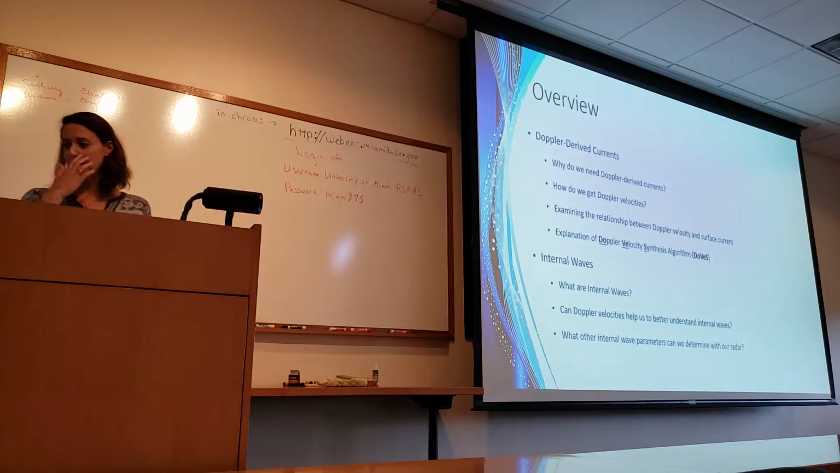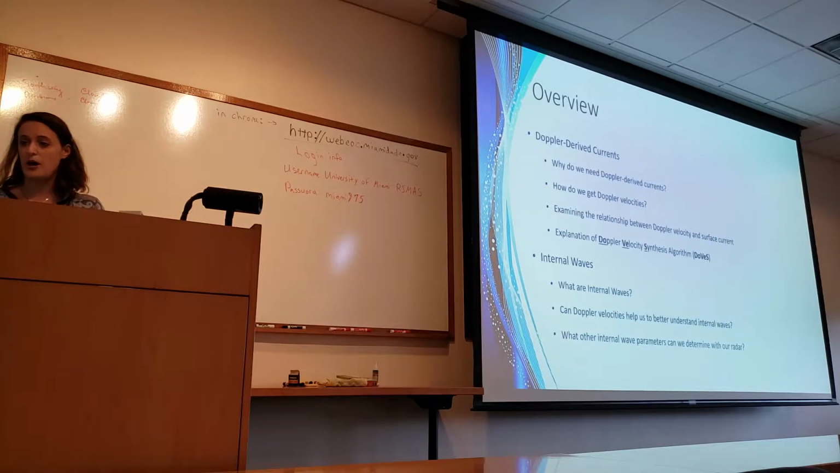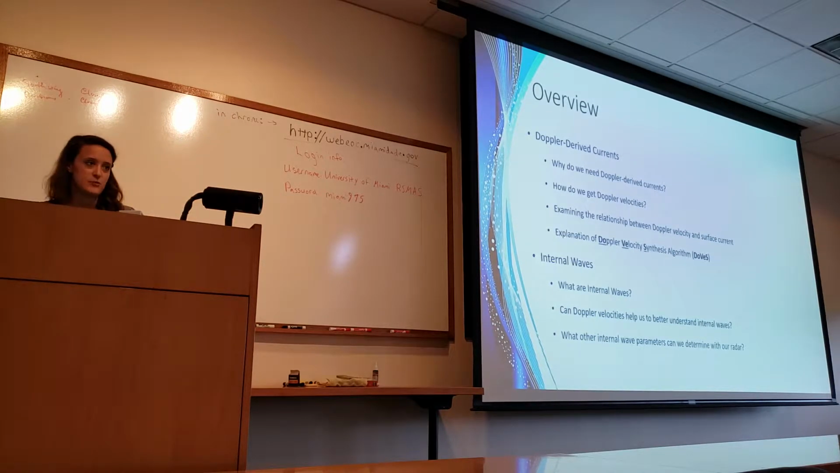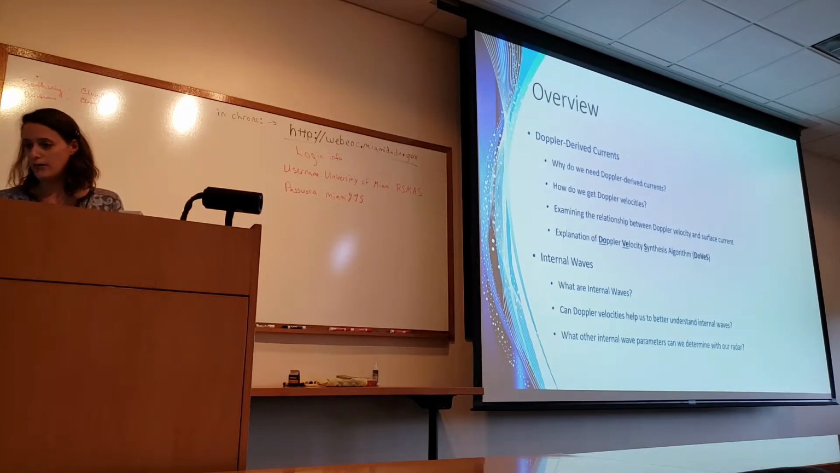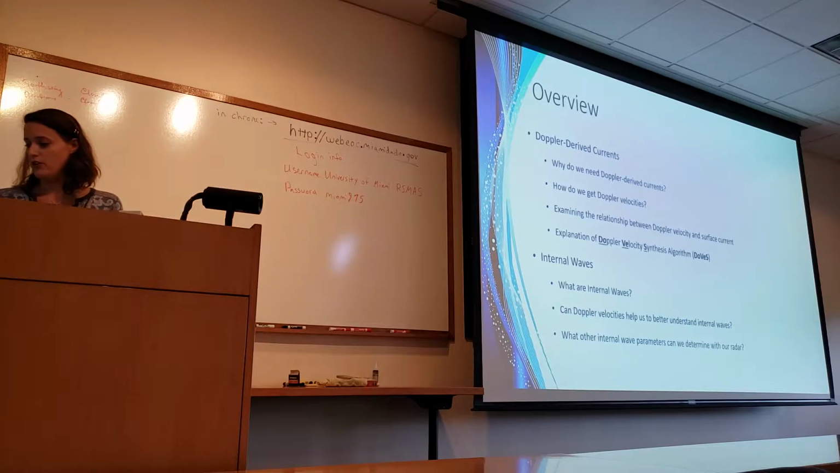Just an overview of what I'll be talking about. The first part is about Doppler-derived currents, and I discuss why we need Doppler-derived currents, how do we get Doppler velocities, what's the relationship between the Doppler velocity and how we get the surface current out of that. And then I will explain my algorithm, which is called the Doppler Velocity Synthesis algorithm, which gets a 2D vector field around the ship of surface currents.